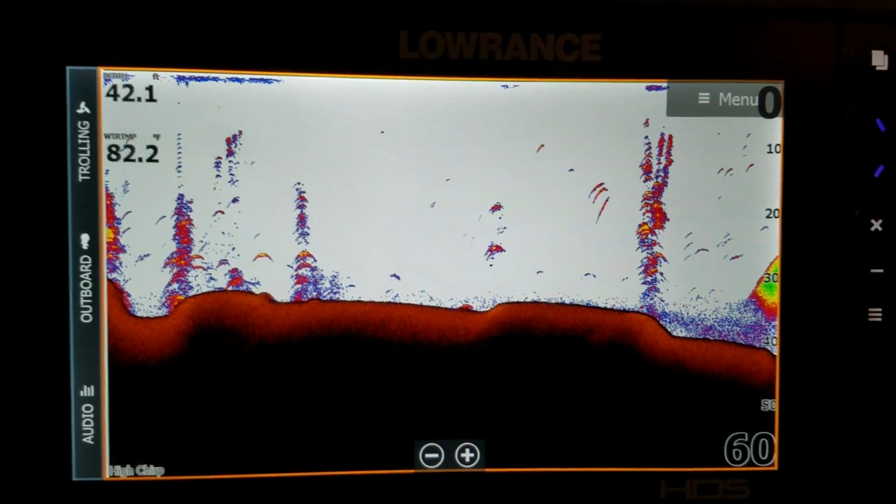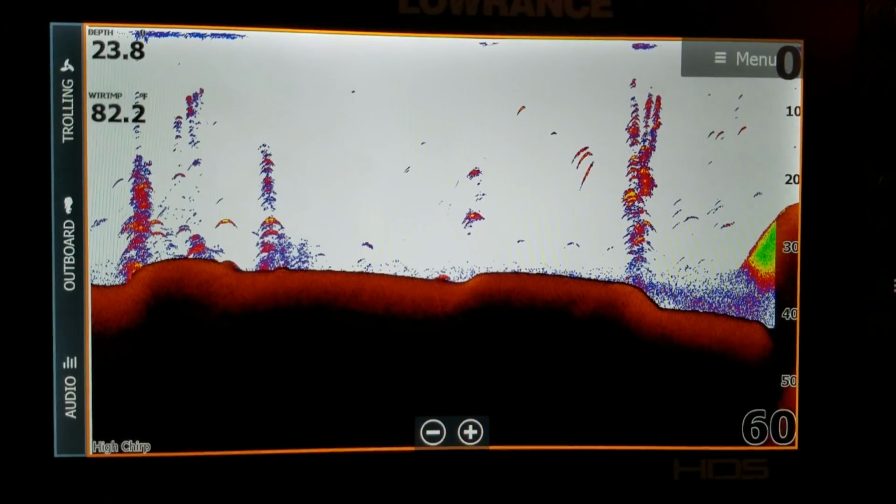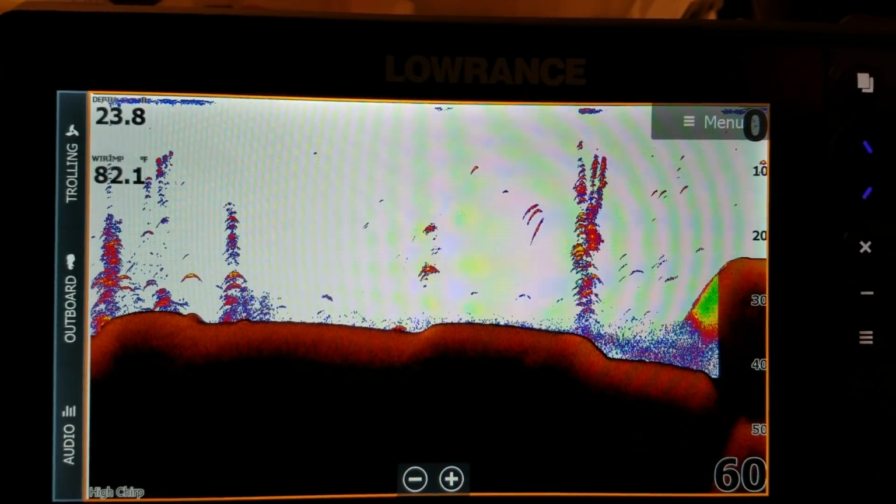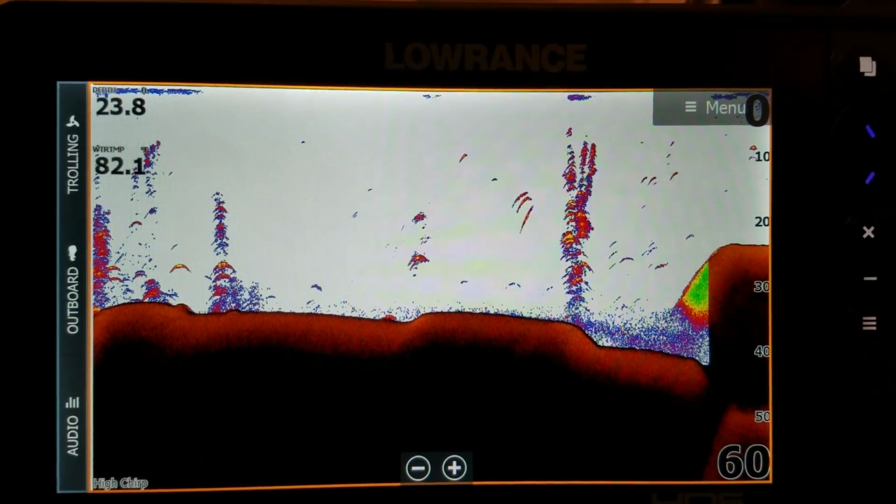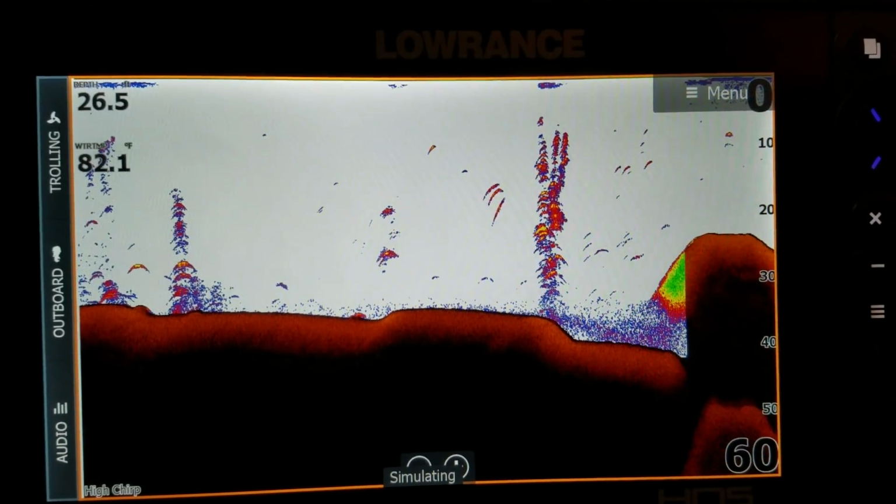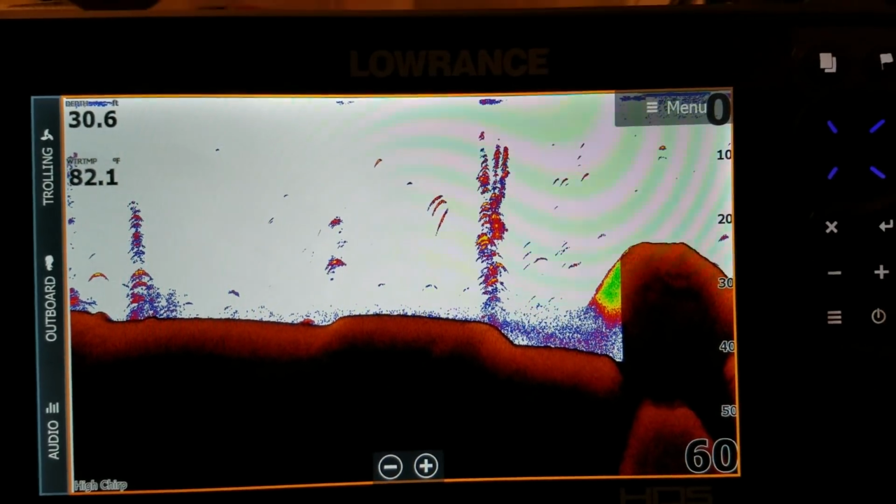You know, and you can adjust it. And of course, you're going to want to adjust it a little bit with the sensitivity and what have you on every different body of water you have. Because why? There's going to be less trash in one body of water than the other. One's going to be clearer than the other. And of course, you're going to have to adjust your sonar accordingly.